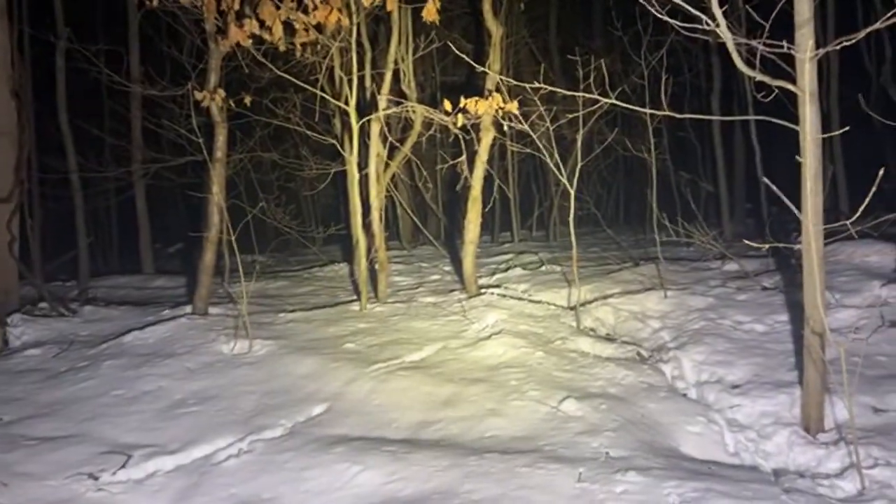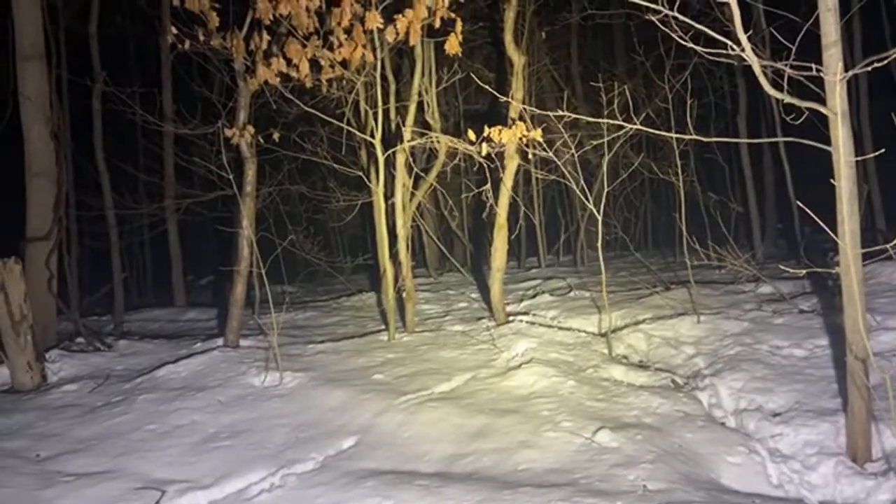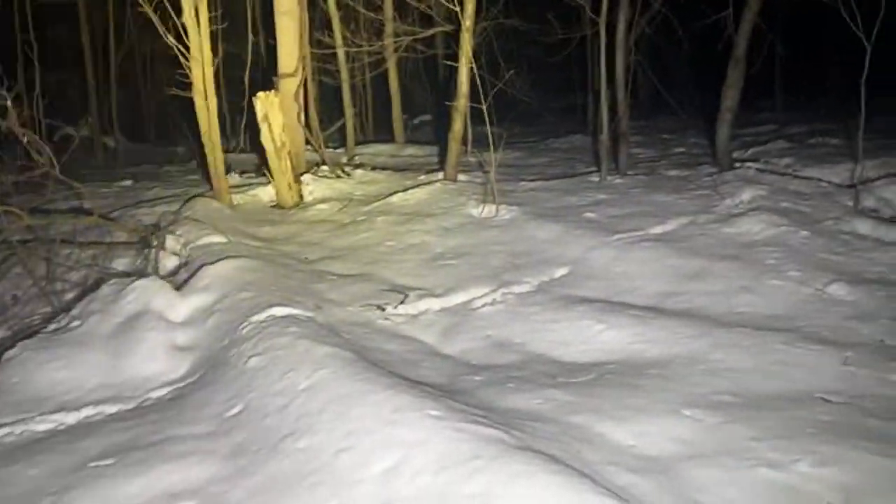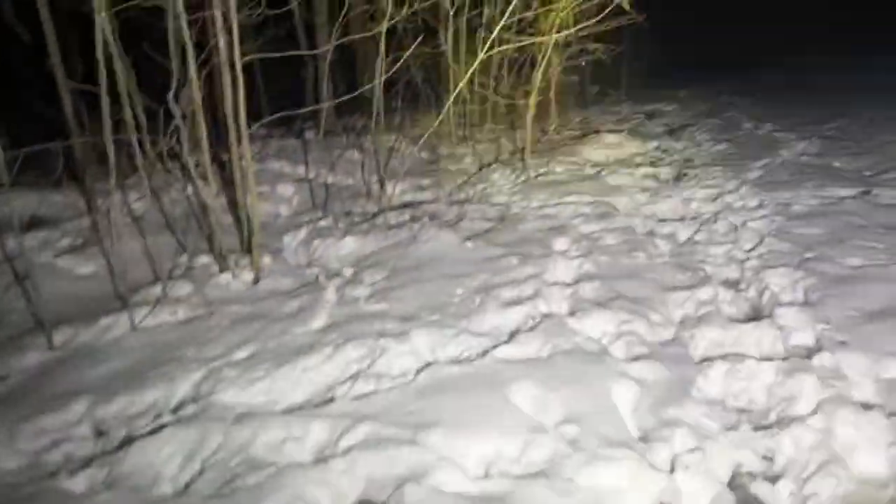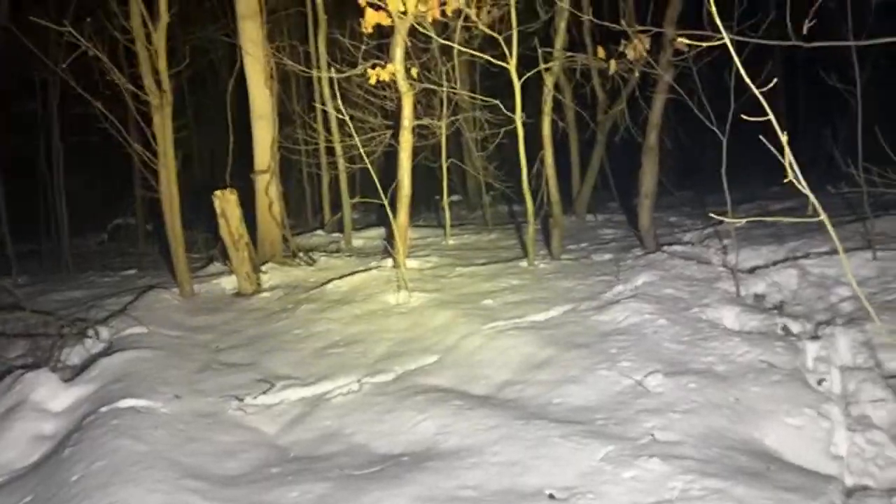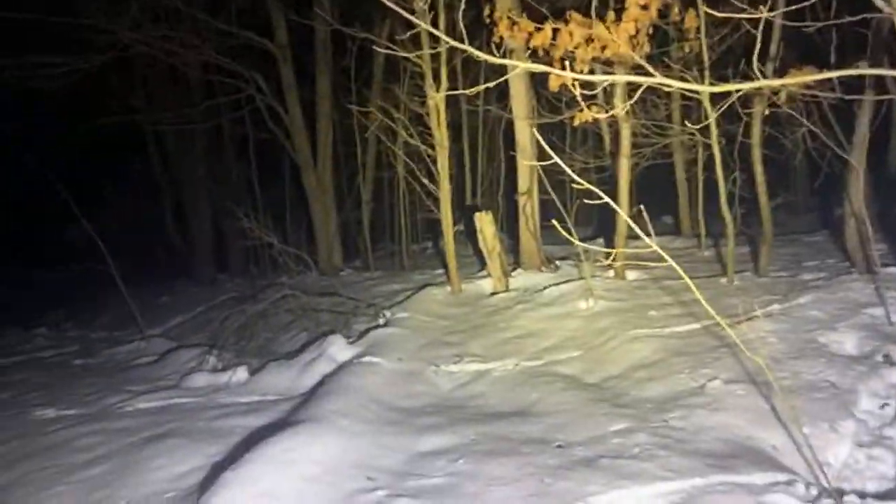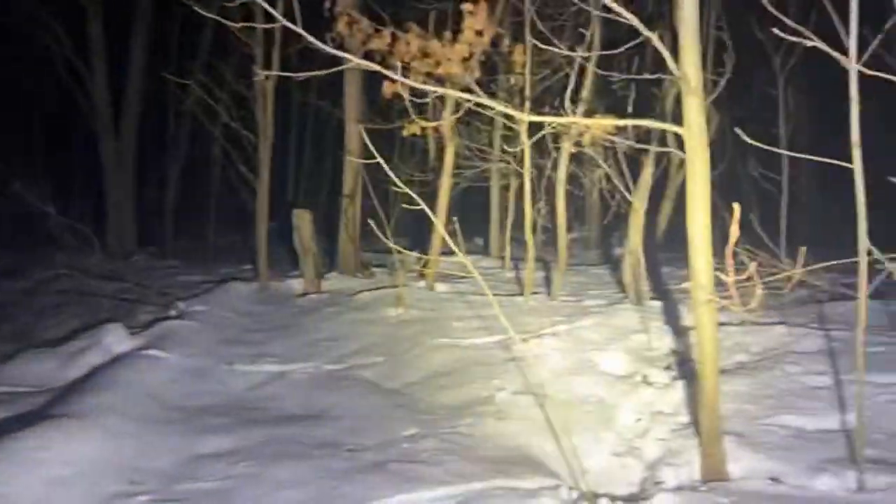What was that? Thank you. That is a flashlight. It's hard to see that there, but it is an O-Light, 14,000 lumens. I have been dealing with some injuries, some problems from my combat deployments, from all the stuff I was exposed to, and haven't been able to do as much.